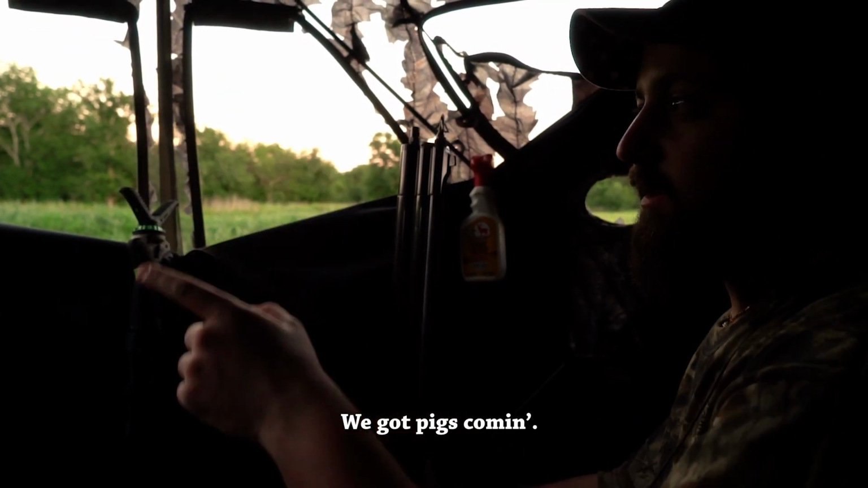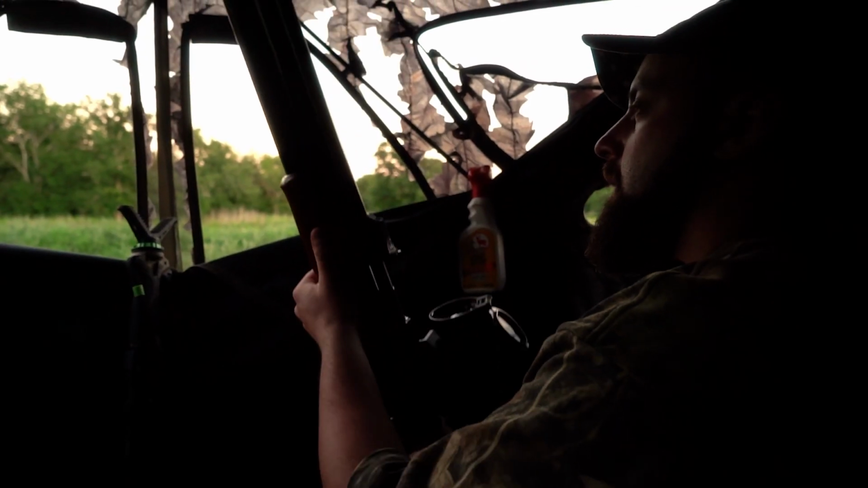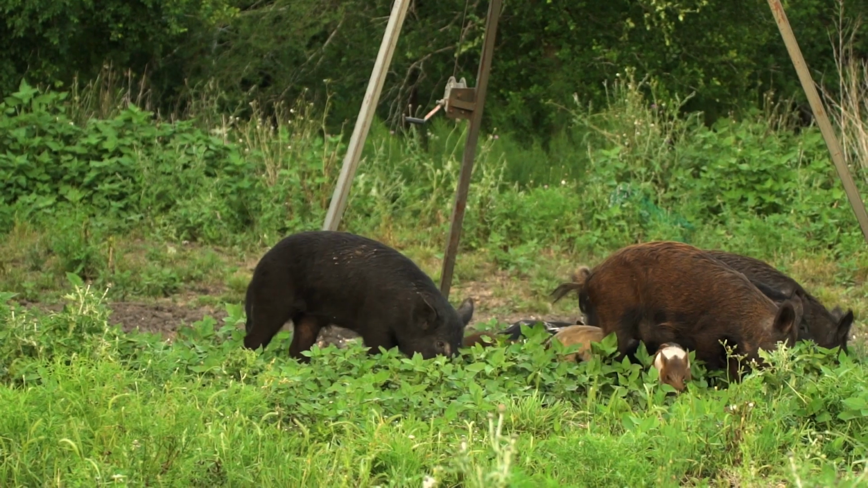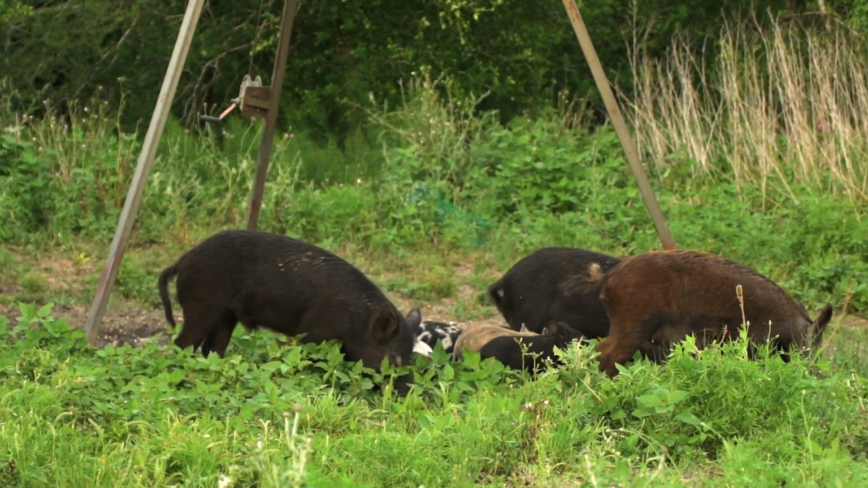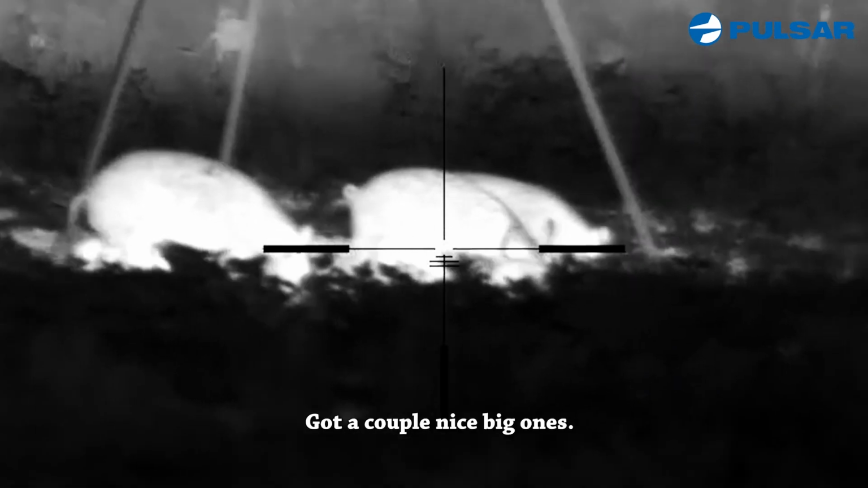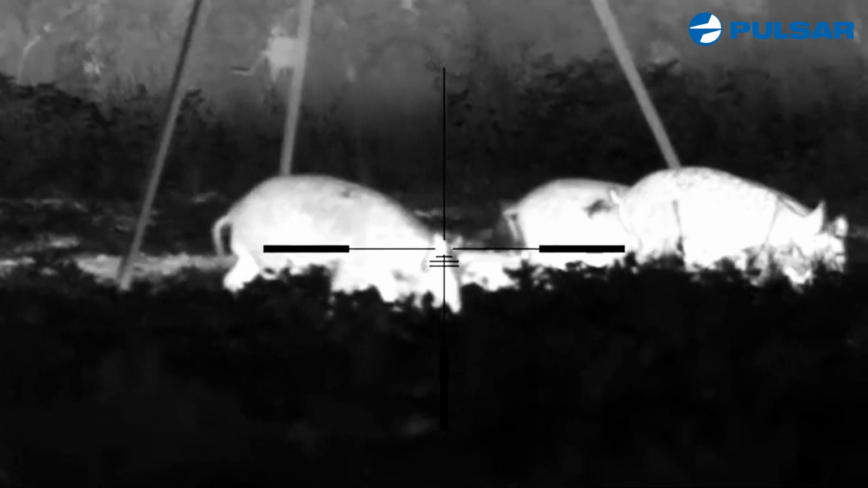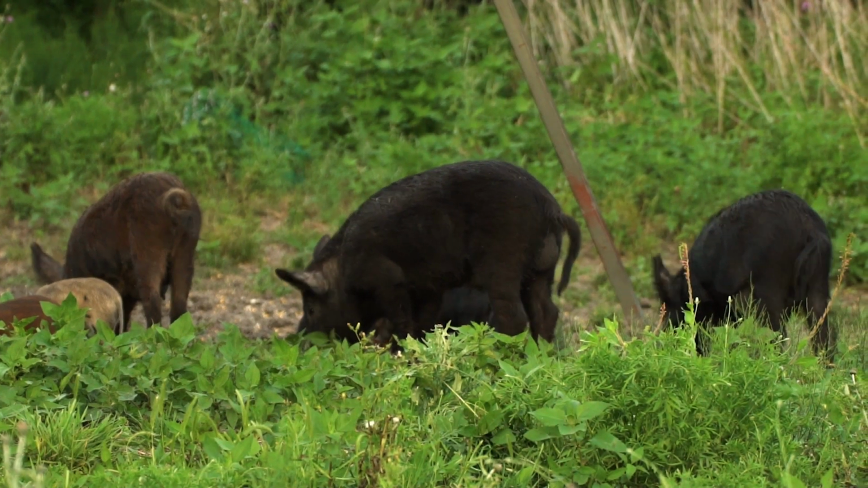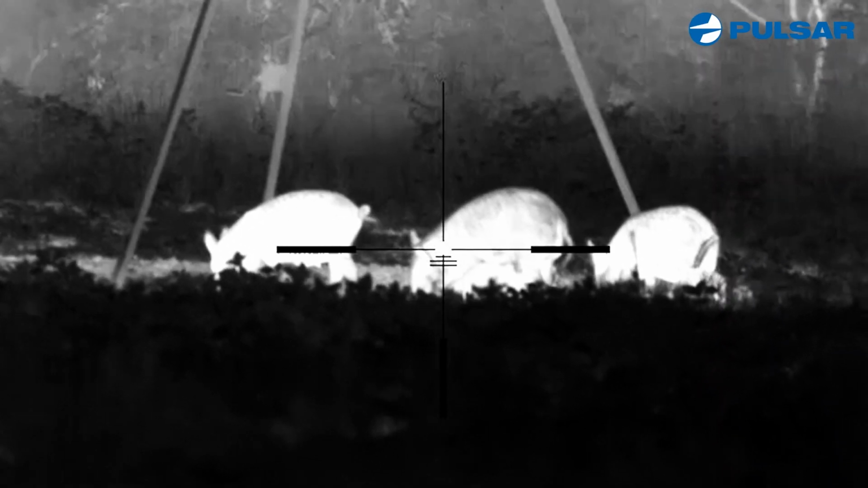We got pigs coming. Oh, got a couple nice big ones. Just waiting for the right shot. I think the one in the middle. Big black one. Big black boar.